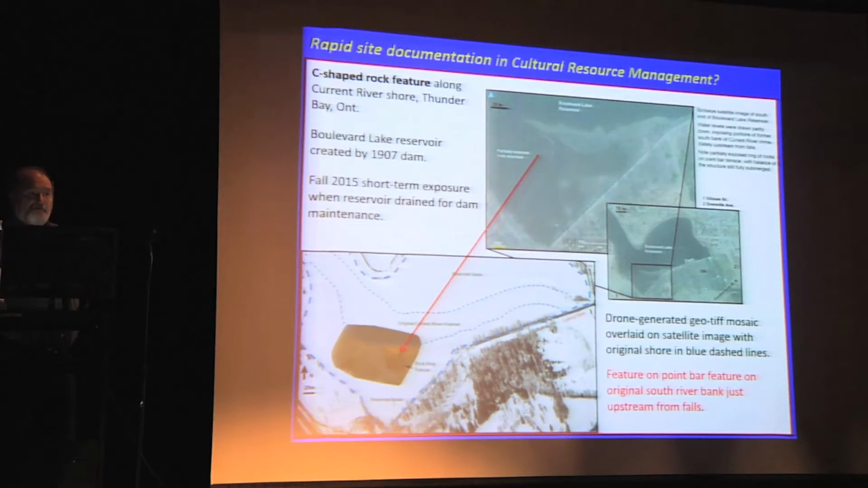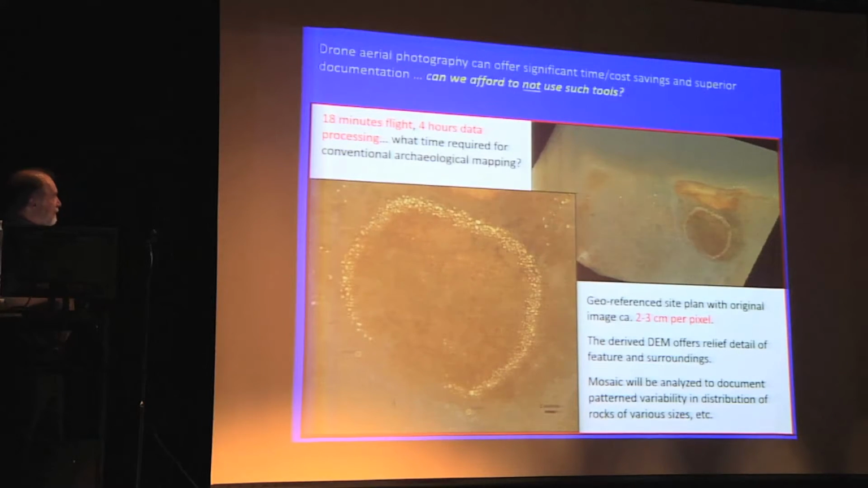Now, we found out that the reservoir was being drained for some maintenance of the dam, so we decided to just fly it and see what happens. Here is some of the imagery that we captured. It took us 18 minutes to fly the thing, maybe 8 hours of data processing in the computer.